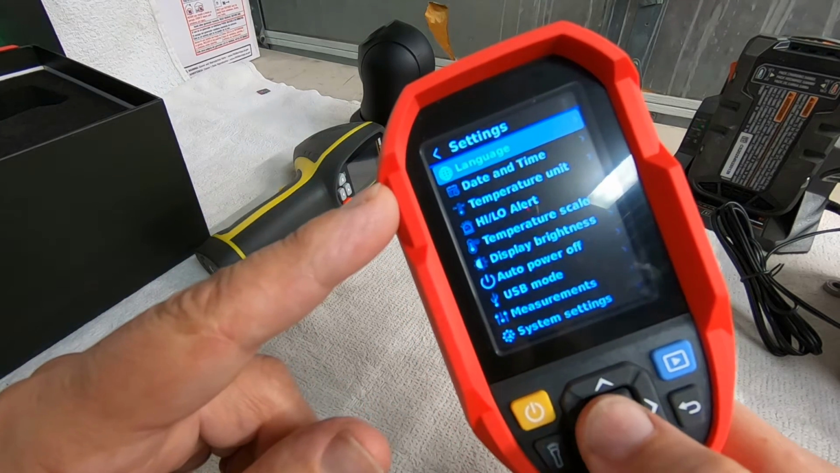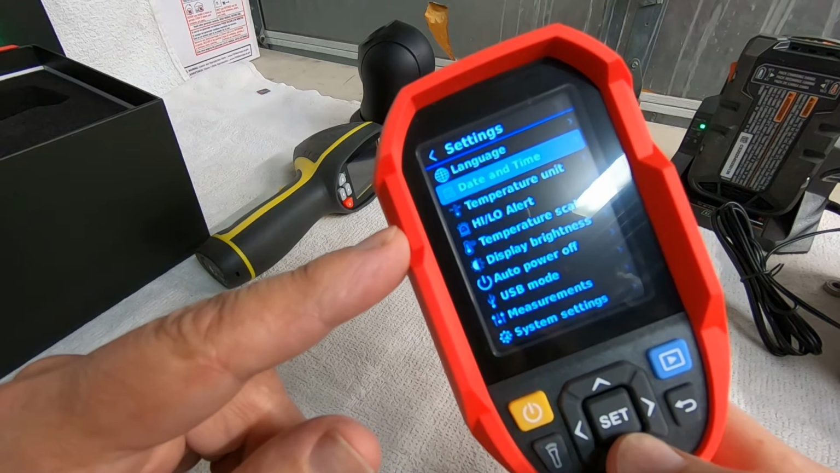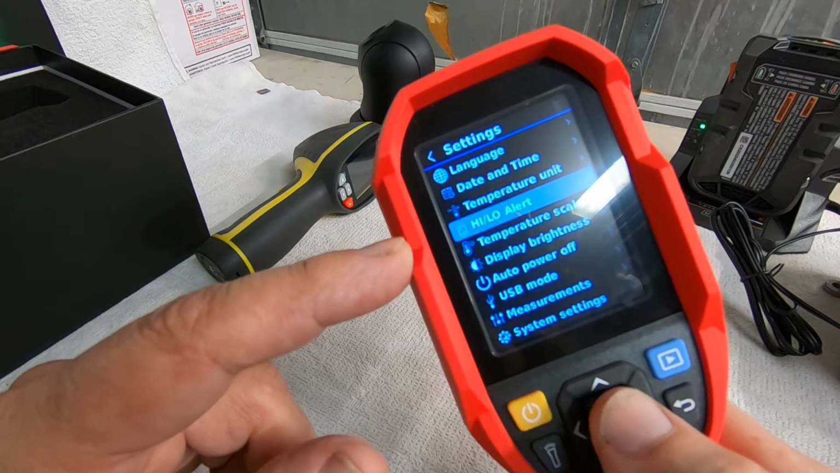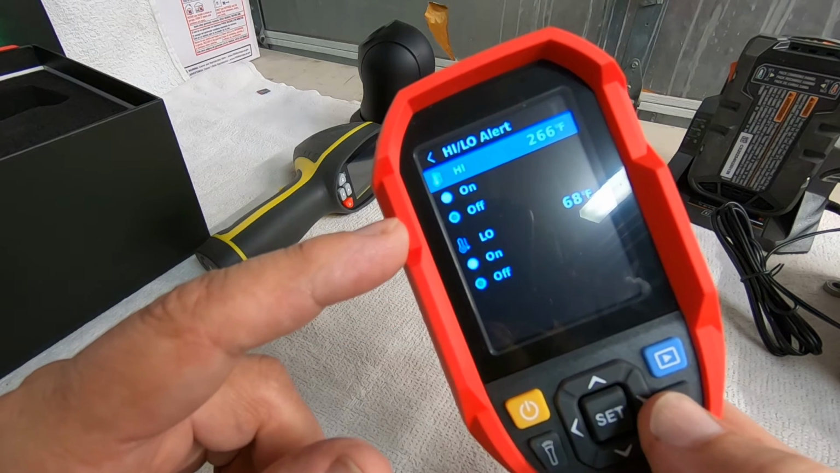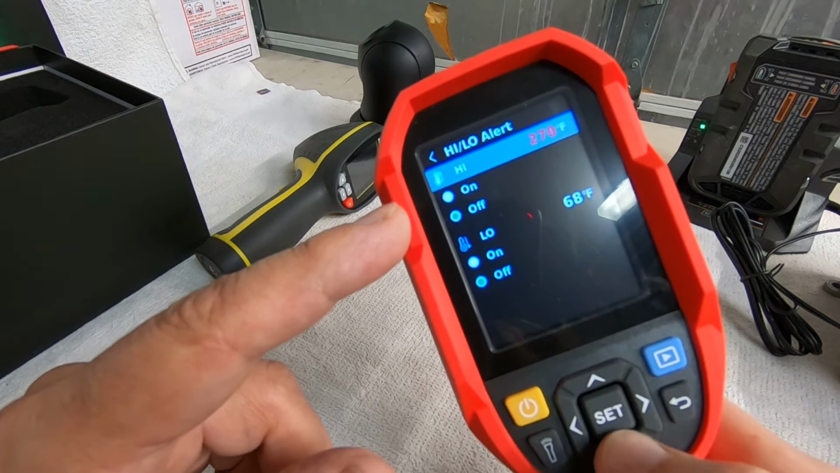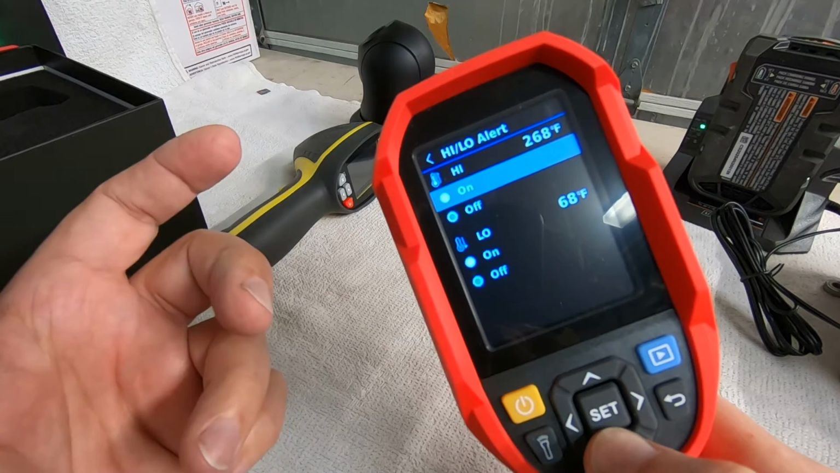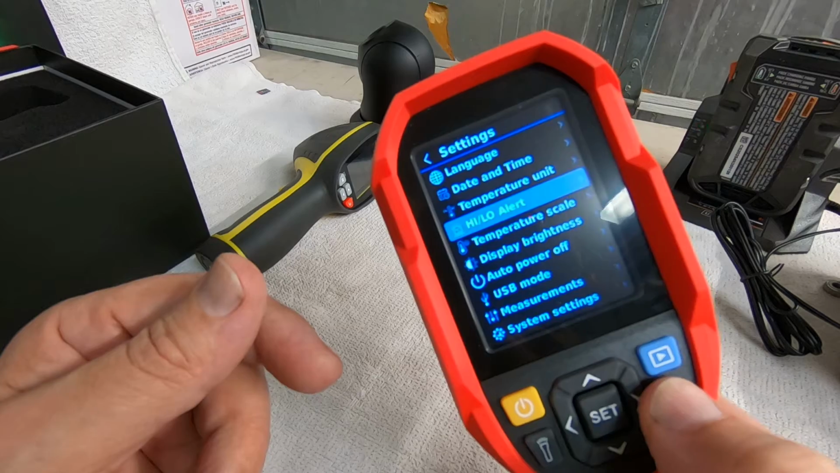Then you get into the settings. So of course you got language. The only 2 languages are Chinese and English. You got date and time, temperature unit, of course Celsius and Fahrenheit. We use Fahrenheit here in the United States. High-low alert. You got a high, you got a low, and you can set the high temperature and the low temperature, and then you can either turn it on or off. If you want the buzzer to beep whenever it hits the high or the low, you can do that.